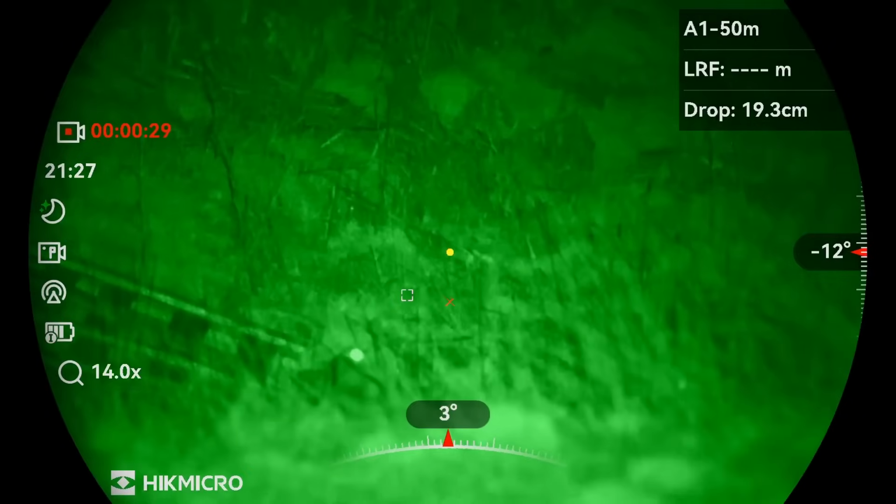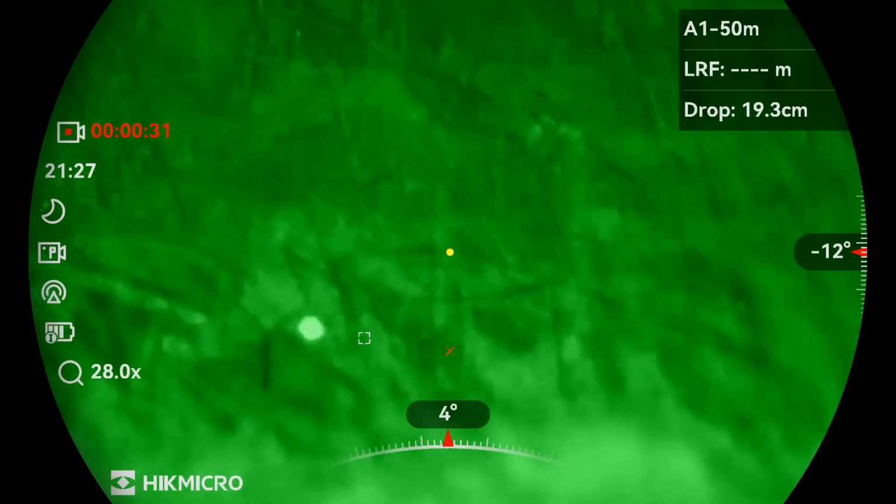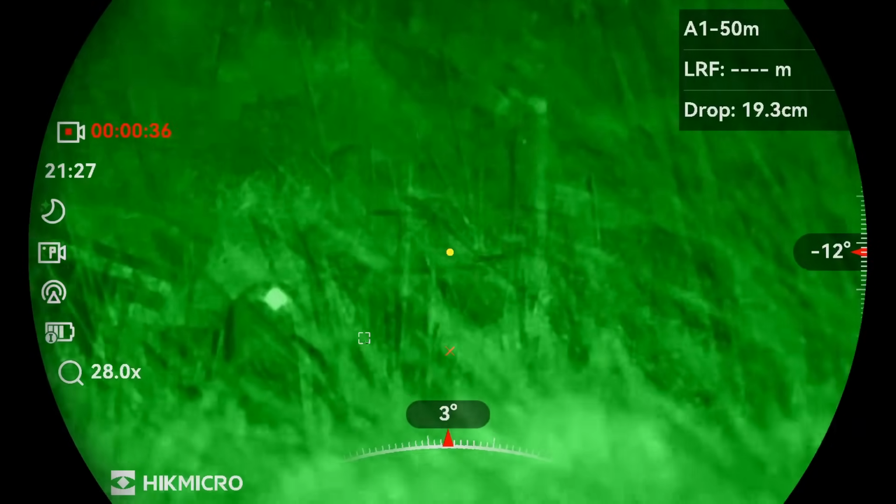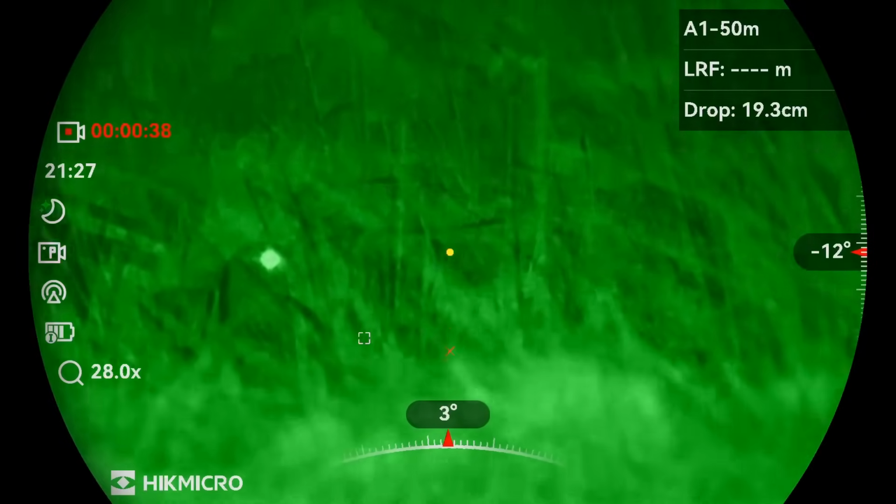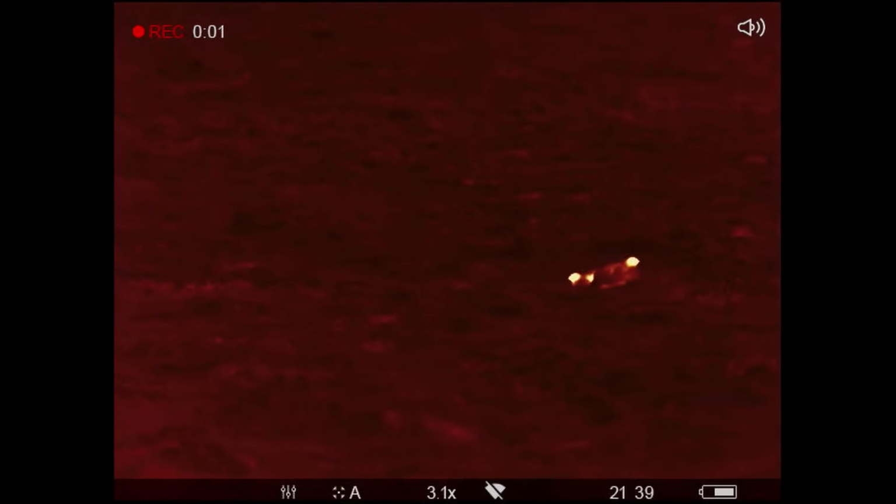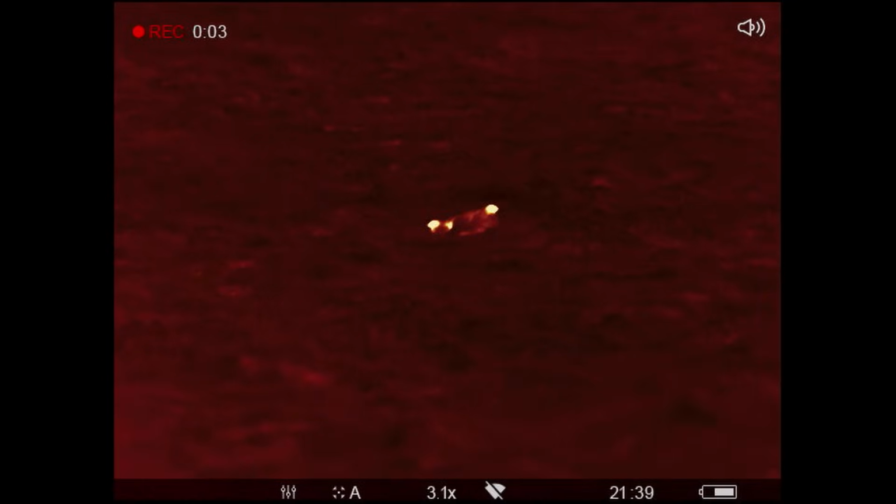Quite a few woodcock about tonight. And there you can see the two partridge are still sitting tight there. You can see them through the thermal this time. I'll just walk round them so I don't disturb them.